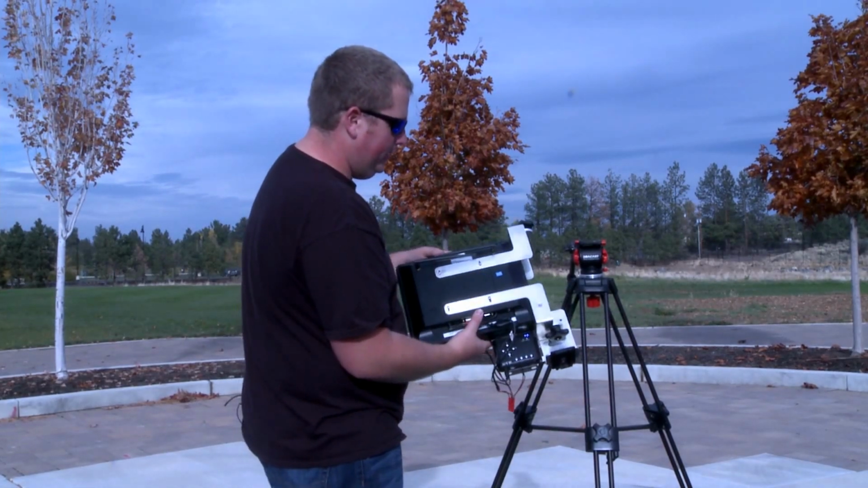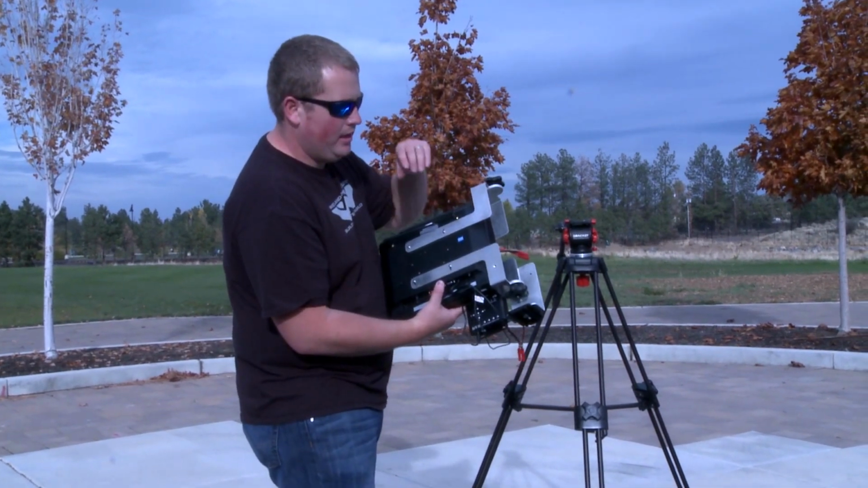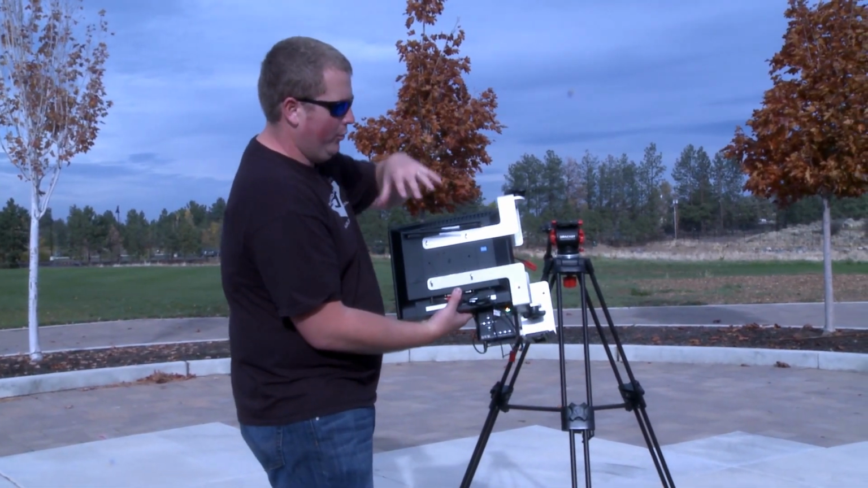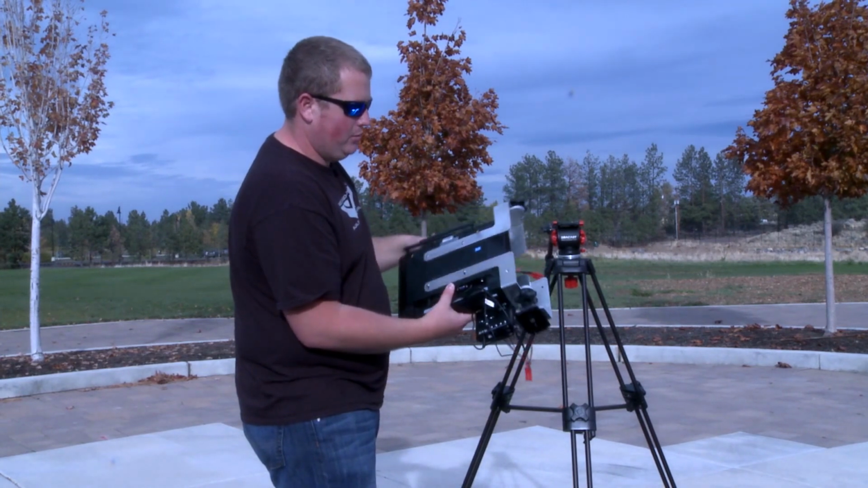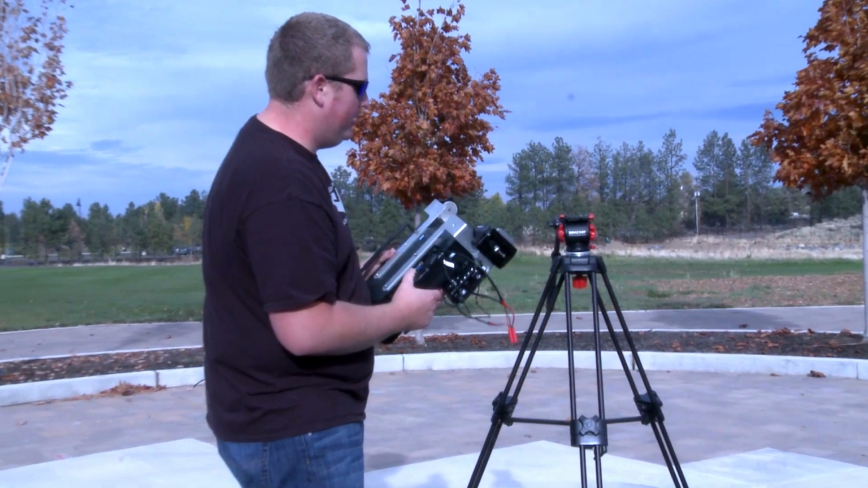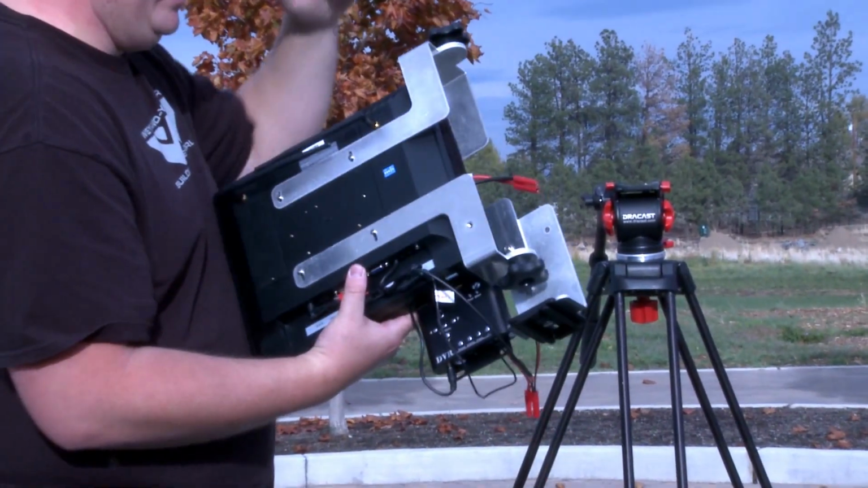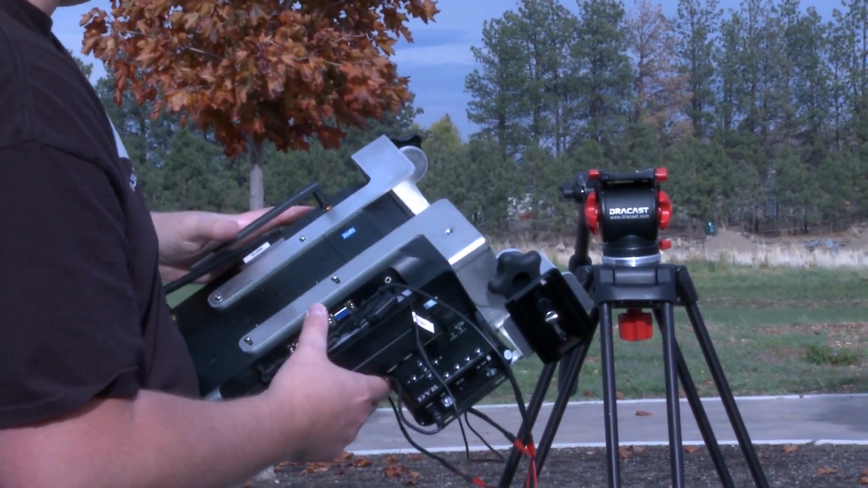Hey guys, so I got a cool custom dual monitor setup here. I built some custom brackets that allow you to fold the monitors together for transport. On the bottom of the brackets here, we have the tripod adapter. So this will elevate the monitors and give you a nice level line of sight view of the monitors.